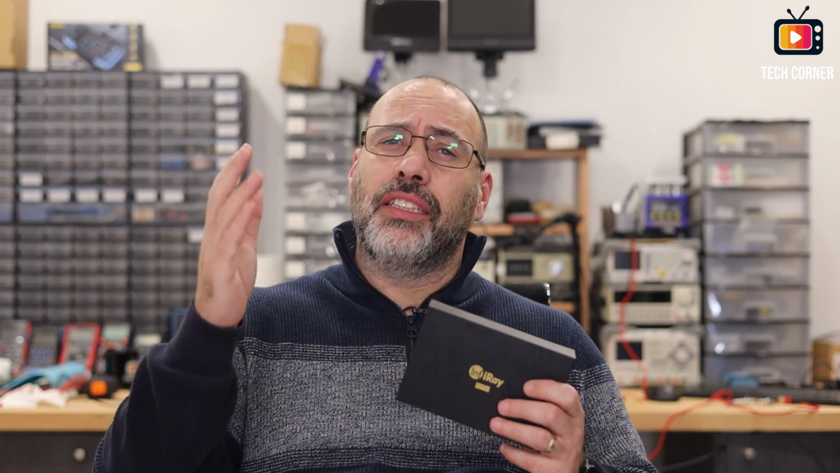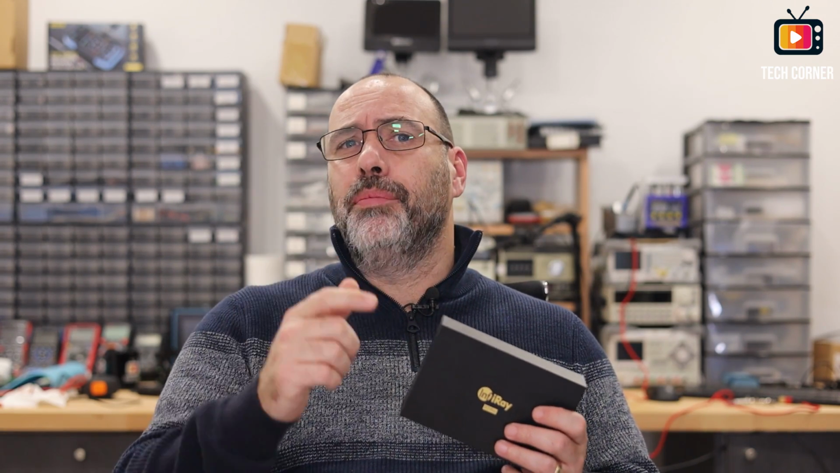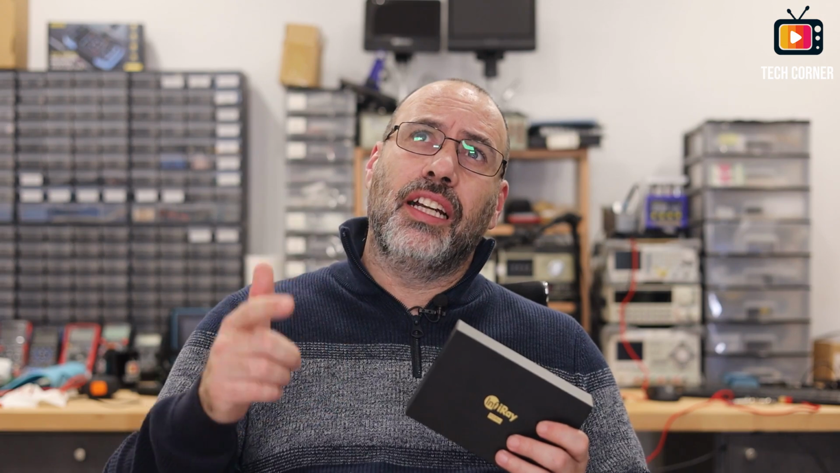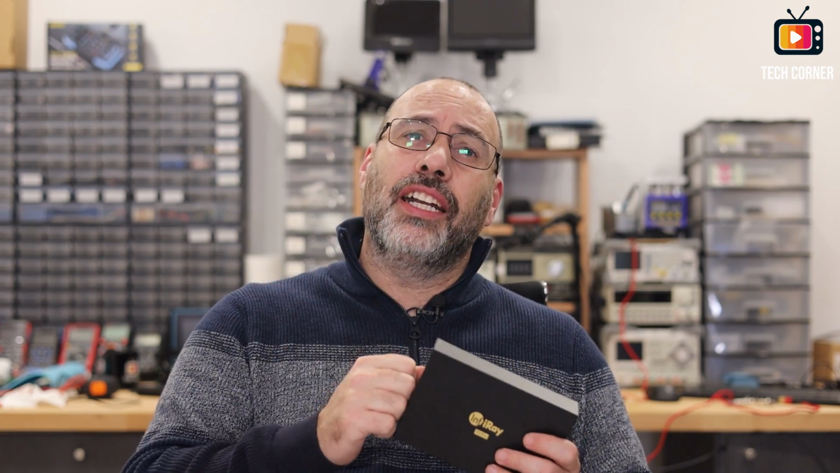The USB Type-C version that I have here for review weighs only 9 grams, and InfiRay calls it the world's smallest thermal camera. It has an IR sensor with a resolution of 256 by 192 pixels with a refresh rate of 25 Hz. Quite nice for its size, and it can measure temperatures from -20 to 600 degrees Celsius, or -4 to 1112 degrees Fahrenheit. This is with a precision of around 2 degrees Celsius or 3.6 degrees Fahrenheit.